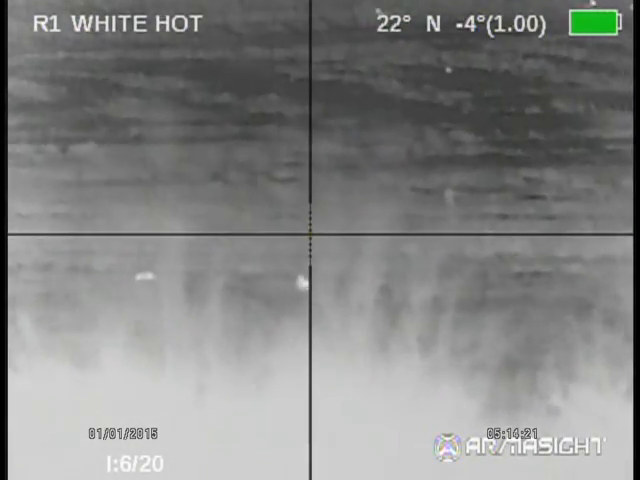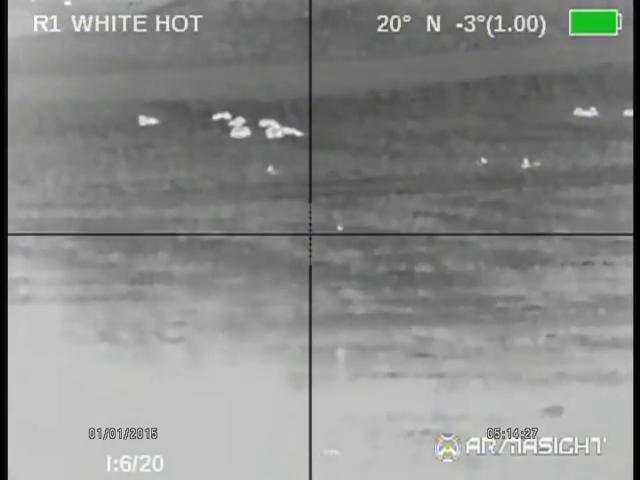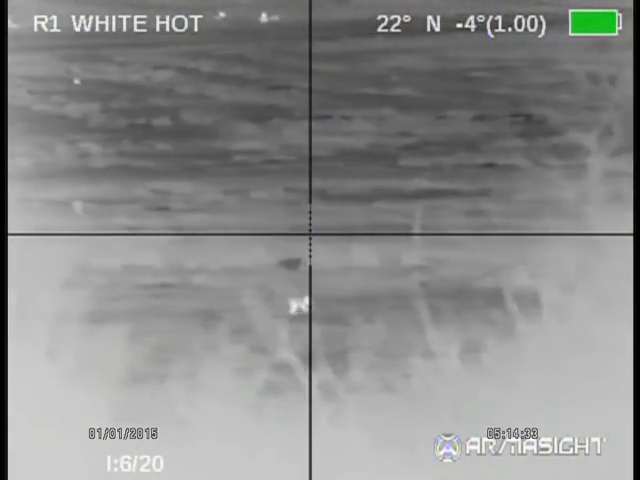You're not, there's a cat. You're not actually pointed at what the screen tells you you're pointed at. So it can get pretty crazy and hard to figure out. Oh, that's a rabbit. Never mind. It can get pretty confusing.